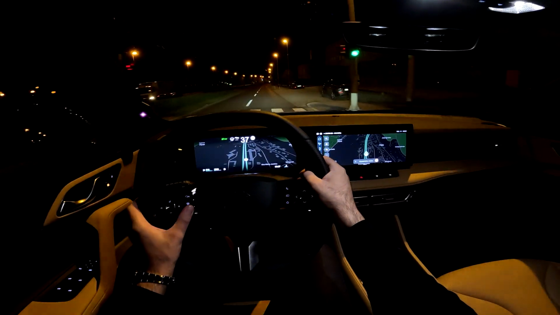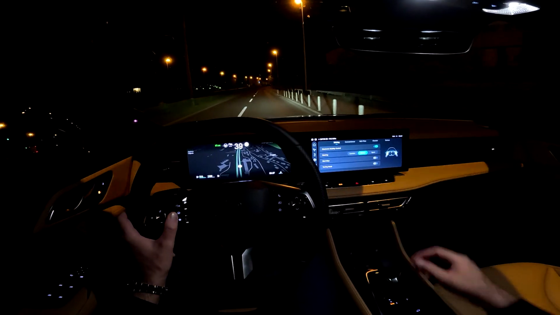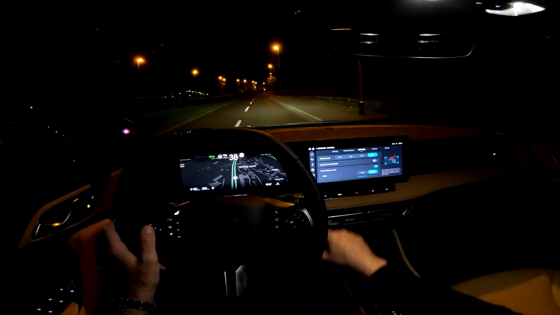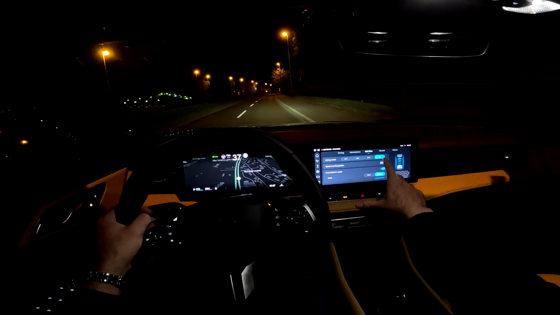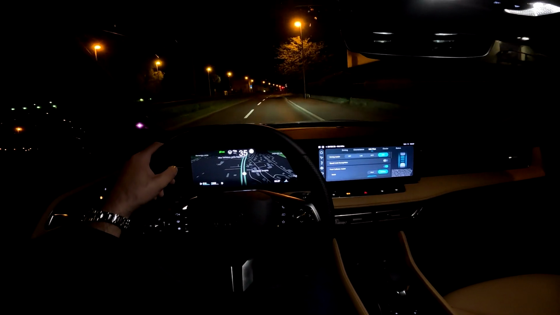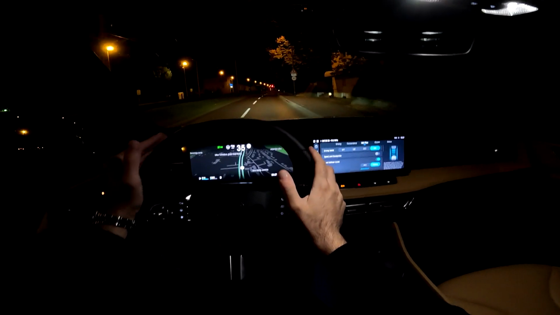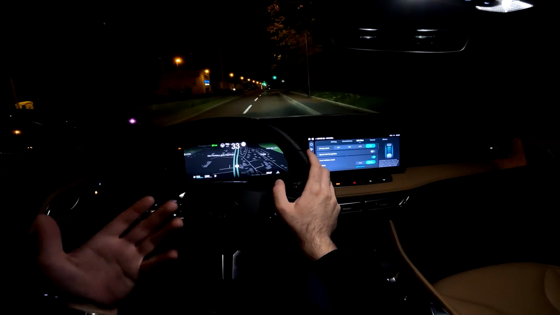I actually tested one of them on the highway. So the driving assist ICA, the Intelligent Cruise Assist, and it works so good. It basically keeps you in lane, and then you set the speed, and the car is doing that speed.